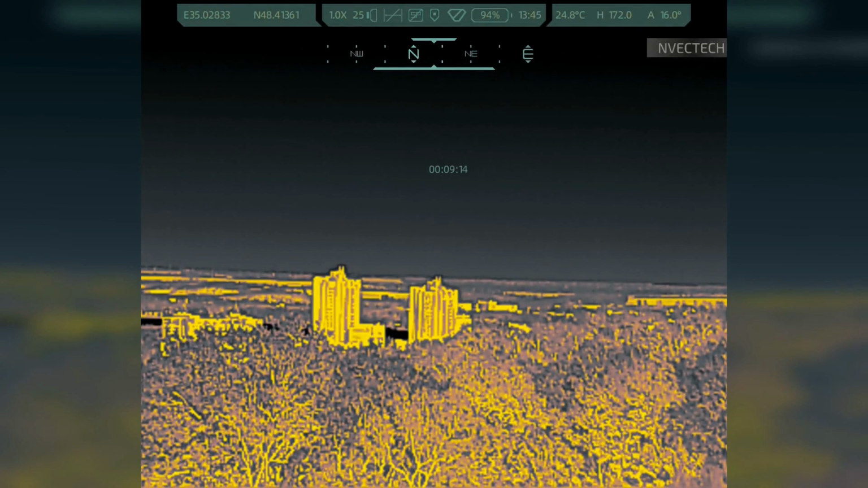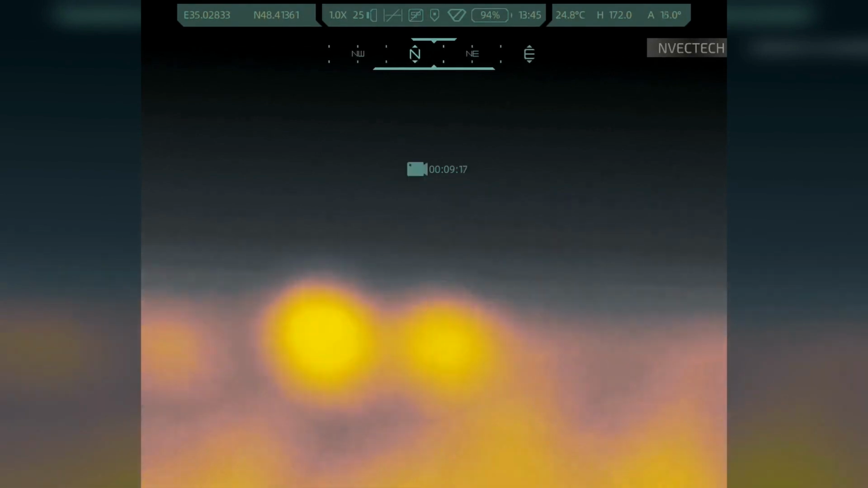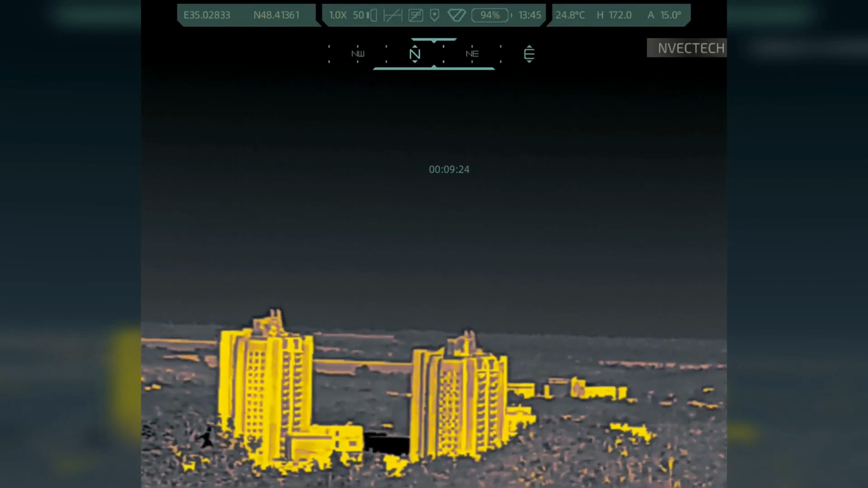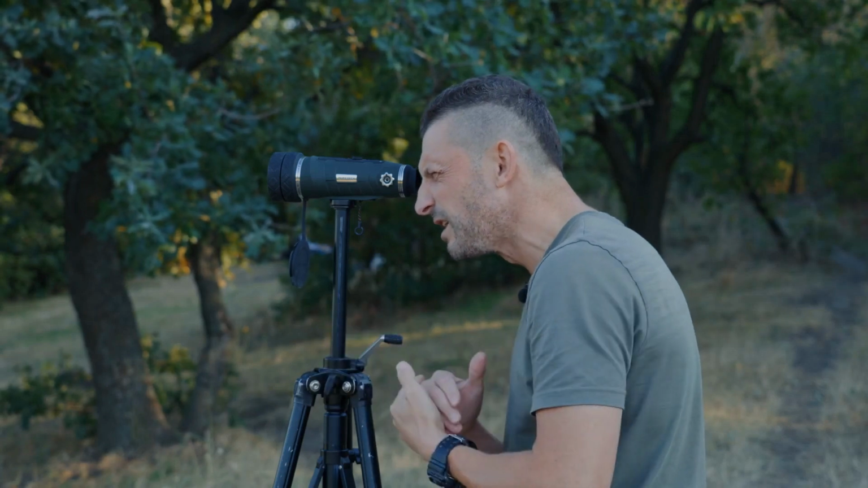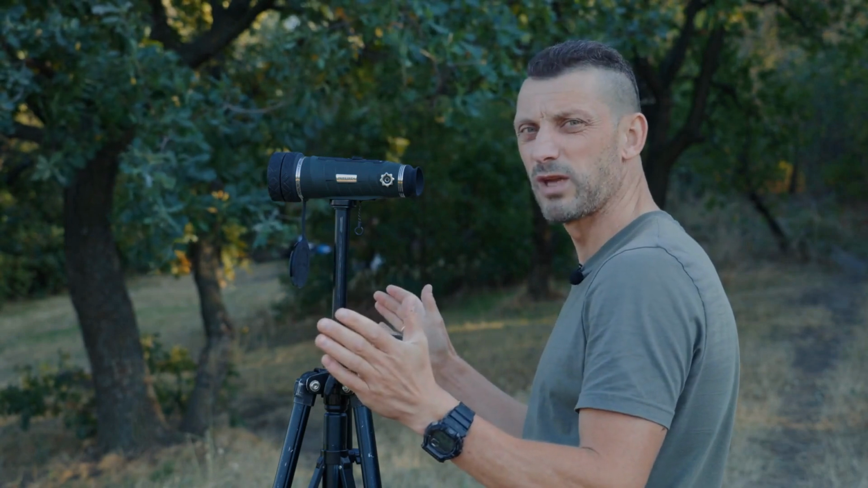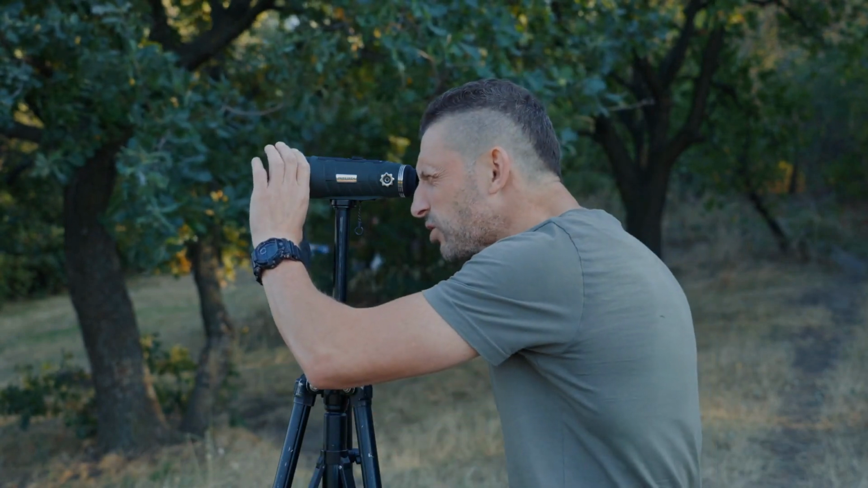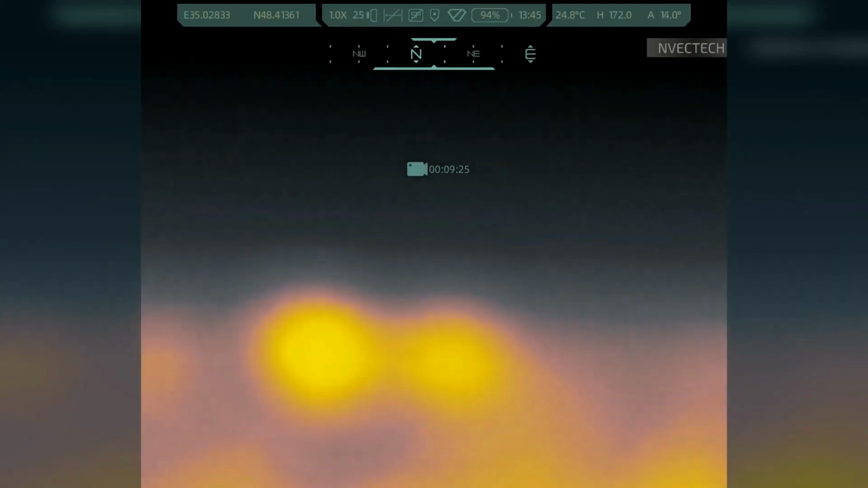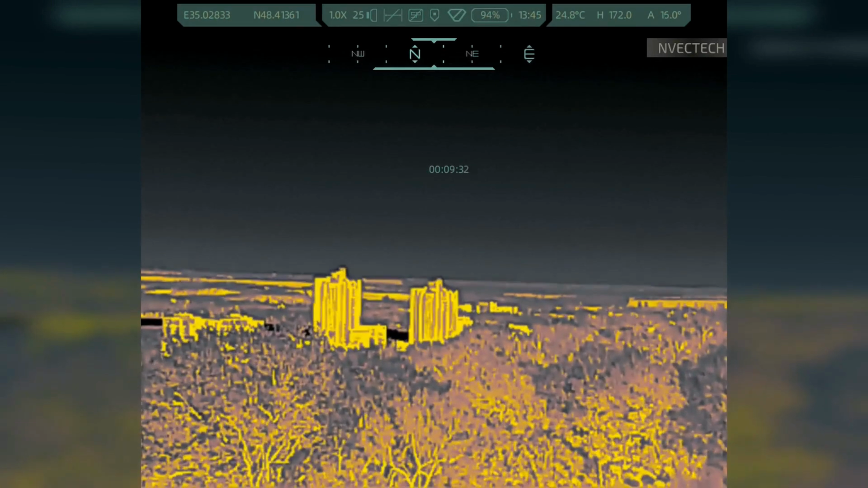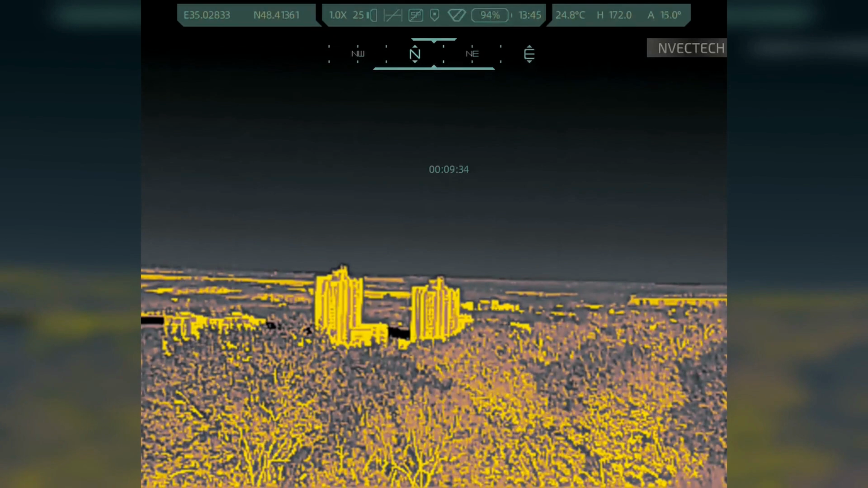When turning back in the opposite direction, we see again the picture that was there before. The settings of the thermal monocular are adjusted according to the outline of the buildings. The forest is in line with the outline of the buildings, and on the right and left we do not see any structures. I will show it again. We return. With this dual focus setting, the field of view expands, and we see to the right, to the left, and in front of us.